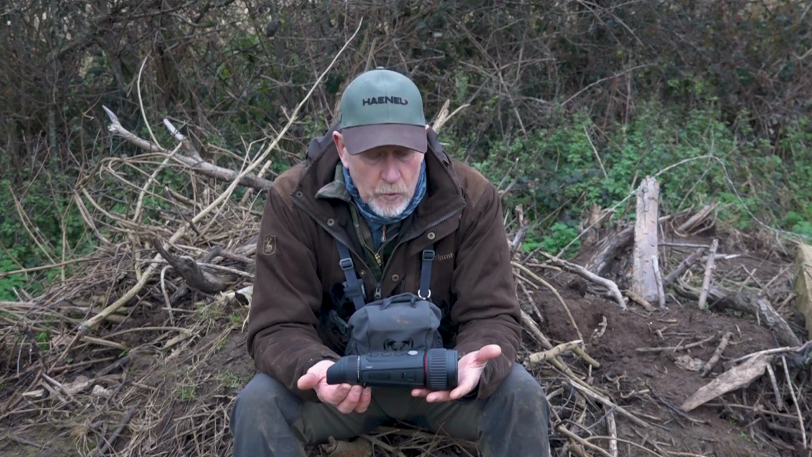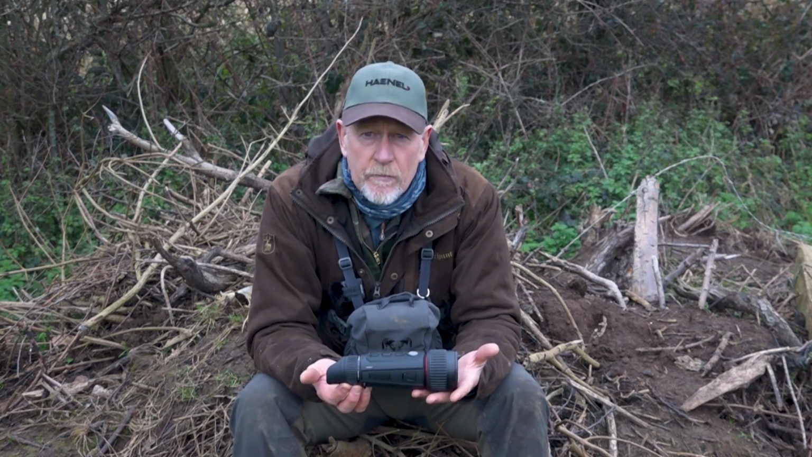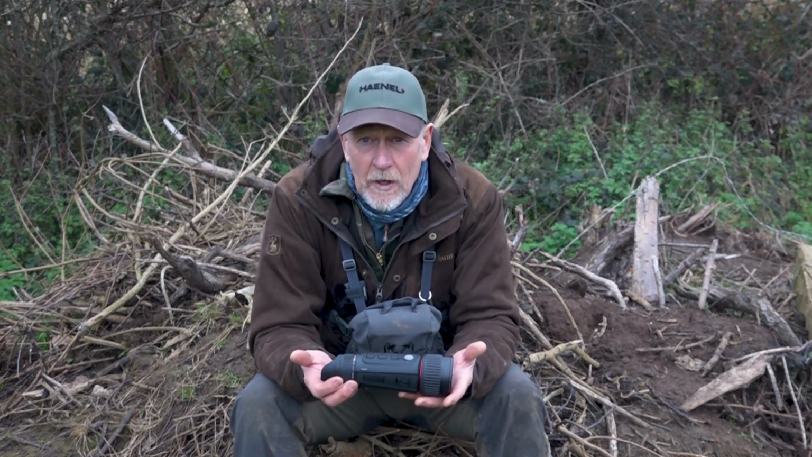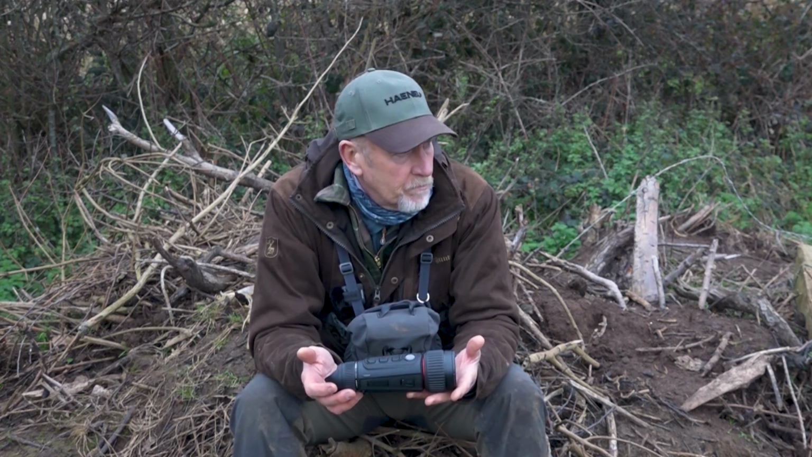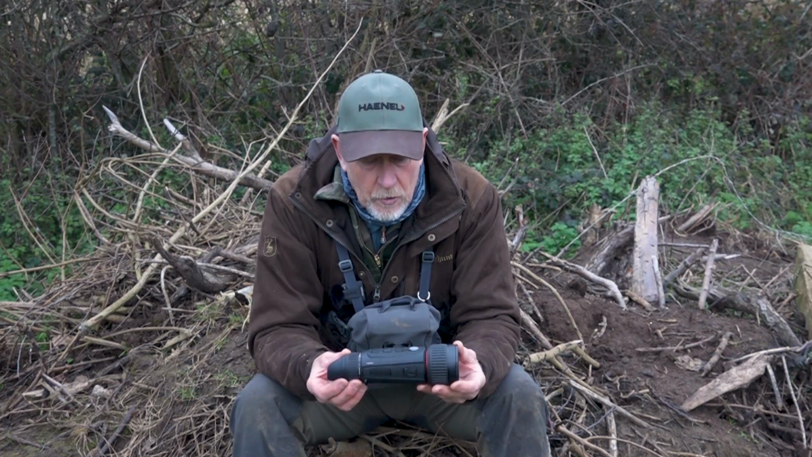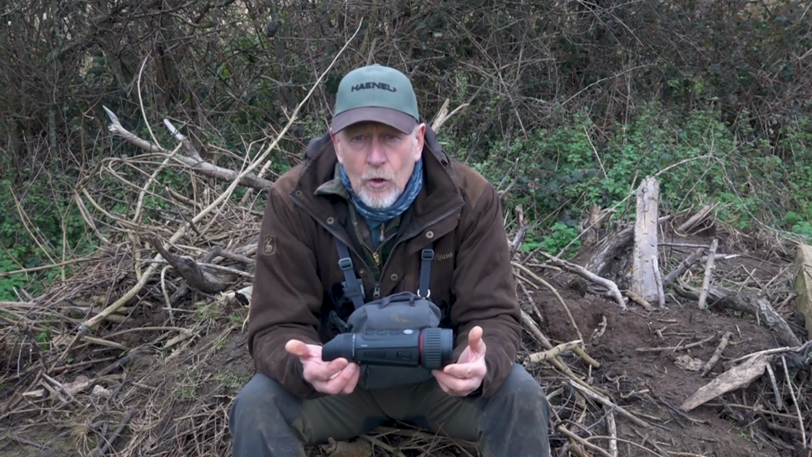Extremely good unit. I've been using this now for about a week or so, so that's my first thoughts. The conditions have not been absolutely fantastic because we've had that mizzly, warm, moist atmosphere, which is not the ideal condition for real sharpness on a thermal. But you'll see through the images, it cuts through that quite well, brilliantly actually. So even in conditions that are not ideal, it functions extremely well. So yeah, Nocpix Vista H50R. Good kit.